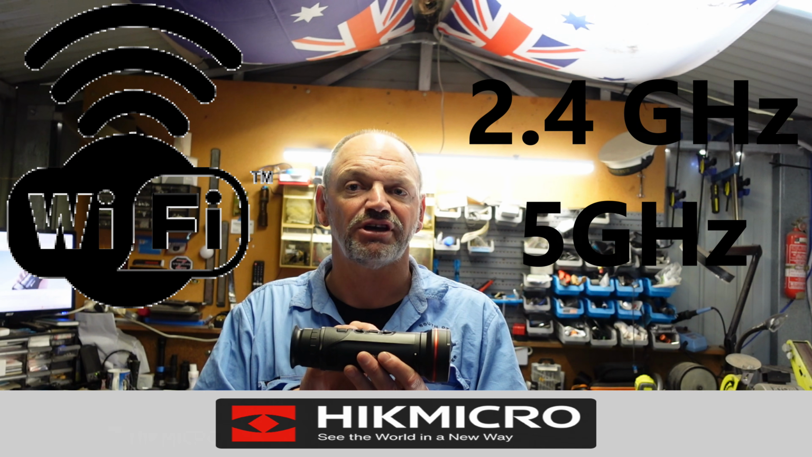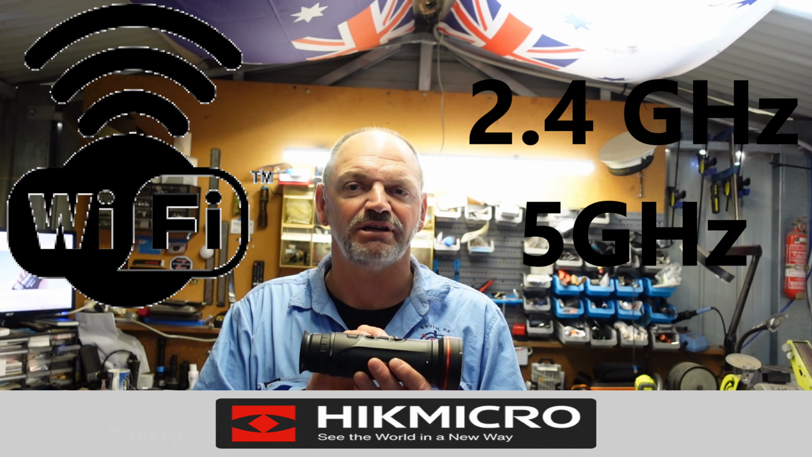Also, when it comes to viewing, you've got 2 options. You can use the standard viewfinder at the rear, which is a 0.49 inch OLED screen, which is actually quite large for a monocular. Or if you want to, you can hotspot it, your thermal monocular, to a mobile phone or tablet using the Hikmicro app.